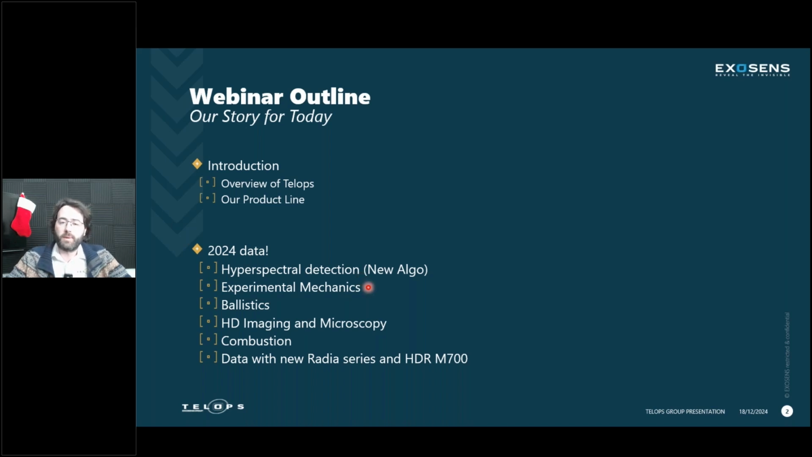We have some experimental mechanics data, some ballistic research data, some great HD imaging and microscopy imaging, combustion research, and also some new data with the Radia series and HDR M700, some data that hasn't been shown yet to the public.